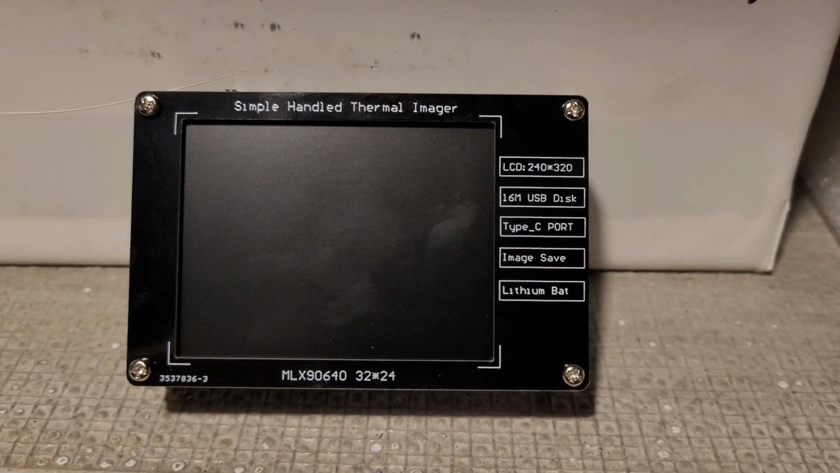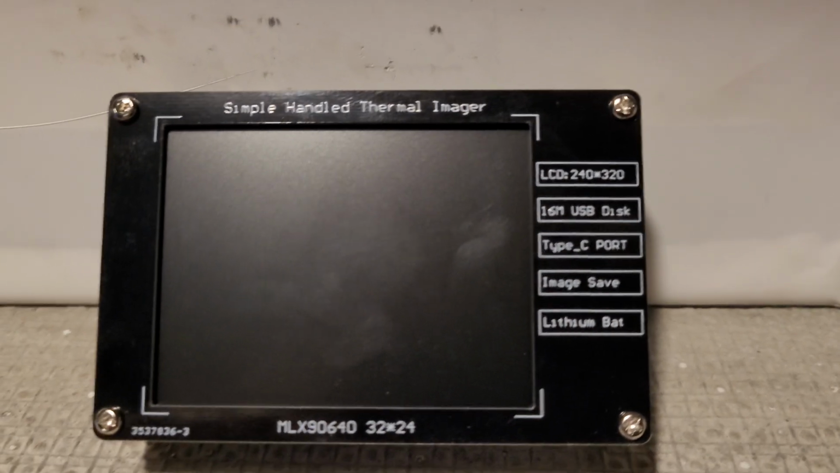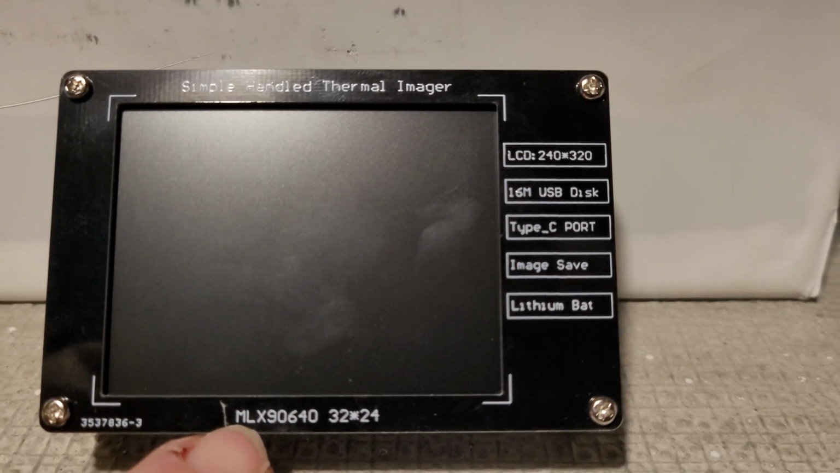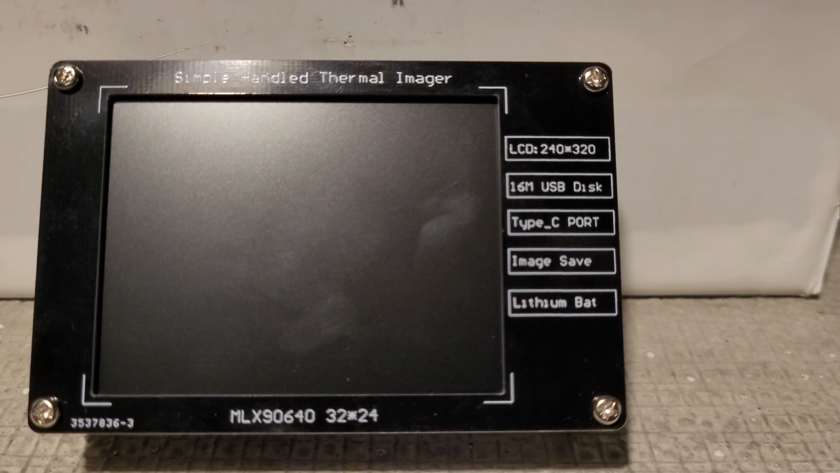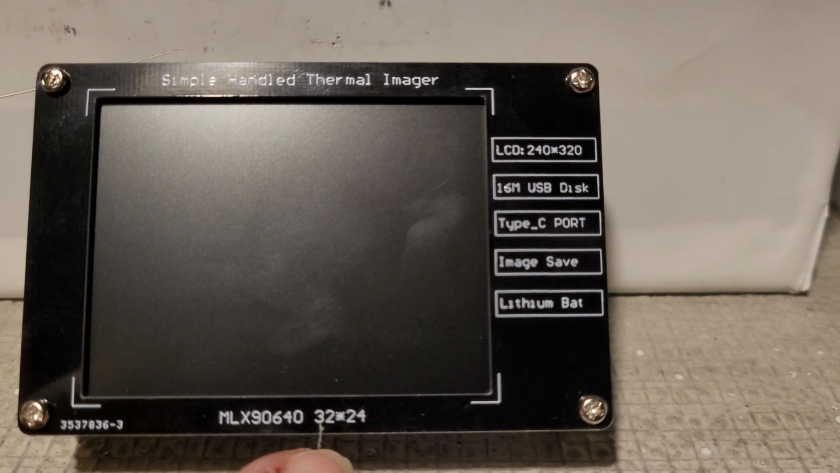Quick review of this little handheld thermal imager here. You can see the product number here. If you look that up on Amazon, you can find it. There's a whole bunch of clones out there. You can see that it is only a 32 by 24 pixel